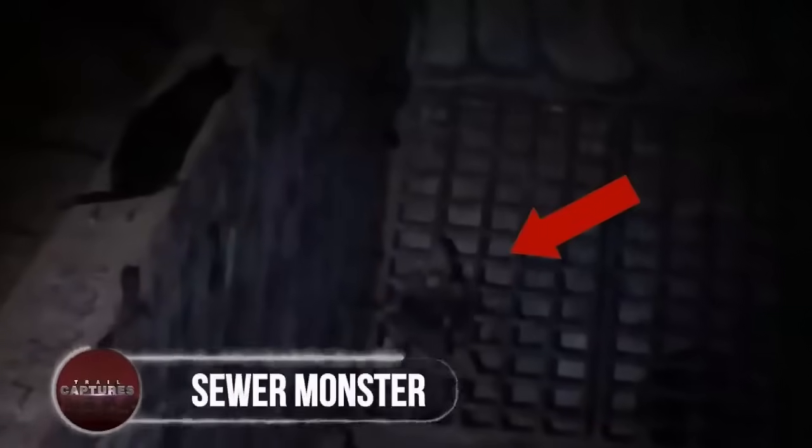Sewer monster. While exploring the ancient caves, a group of explorers decided to go a little further inside it, in search of some old treasures that might be hidden there. When not being able to locate anything, the group decided to head back towards their car.